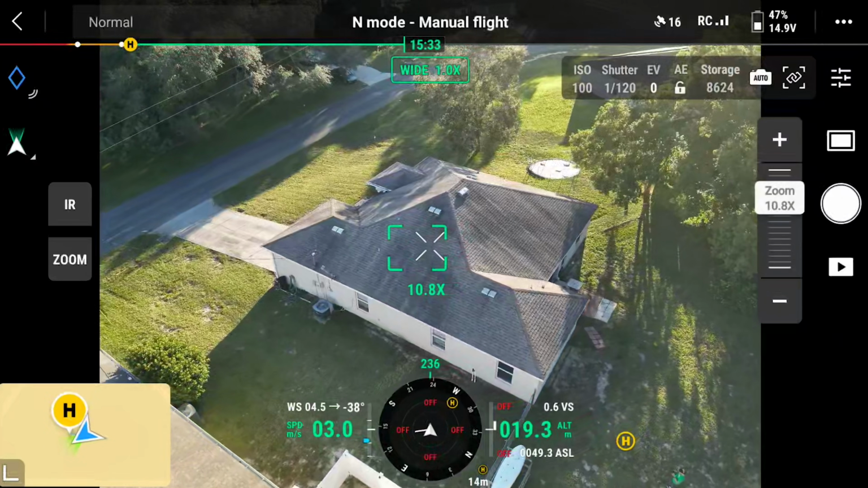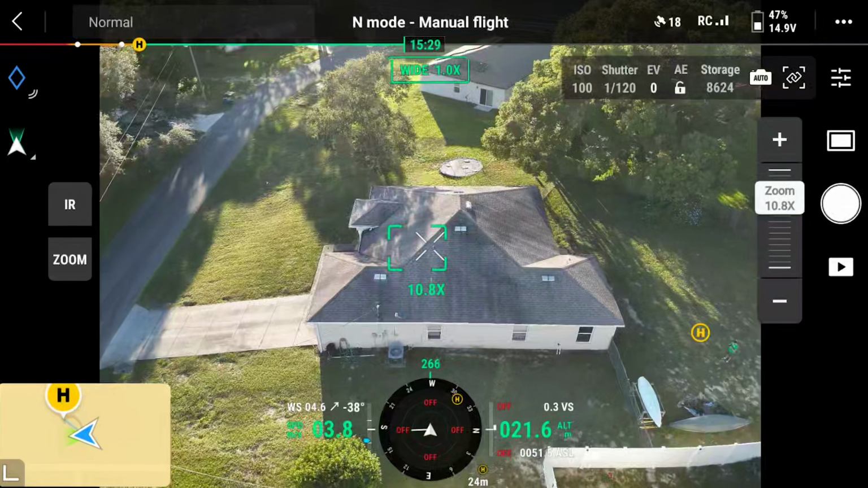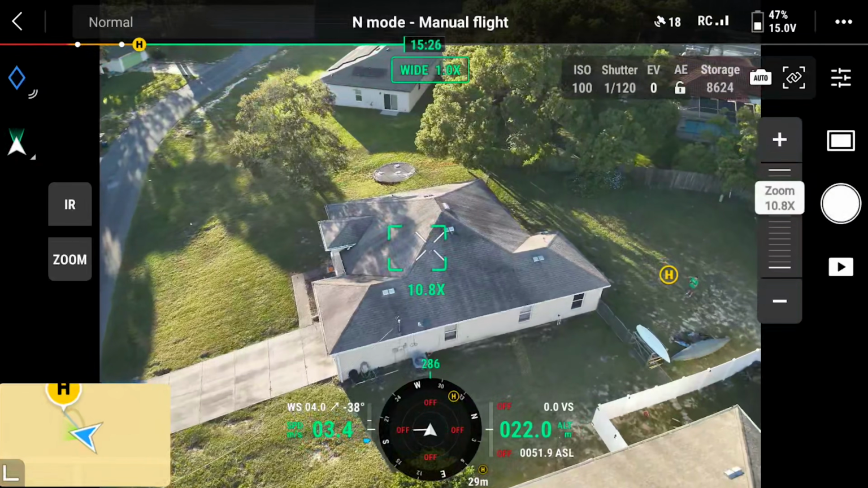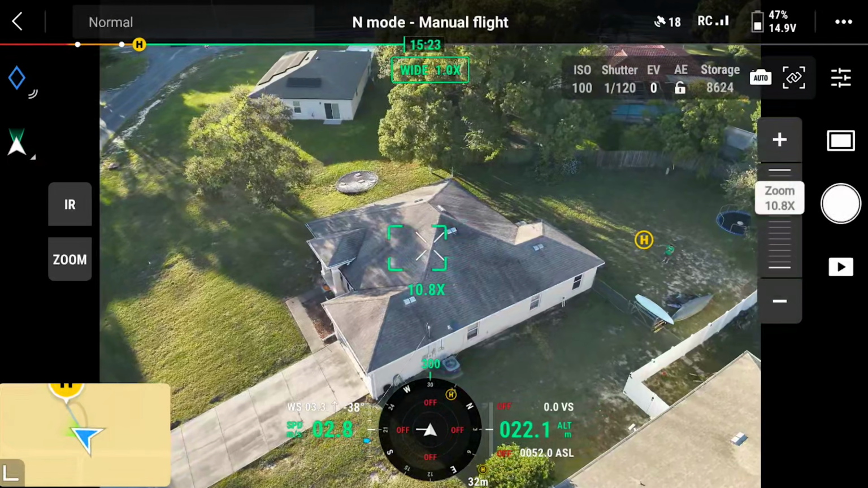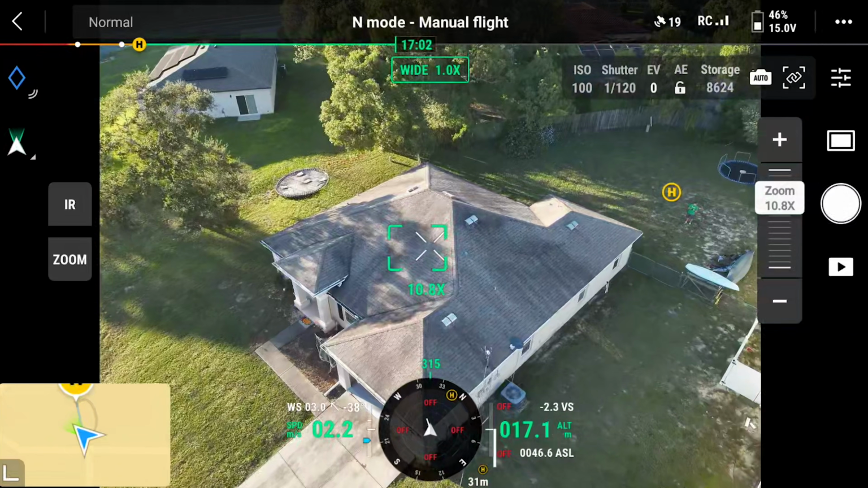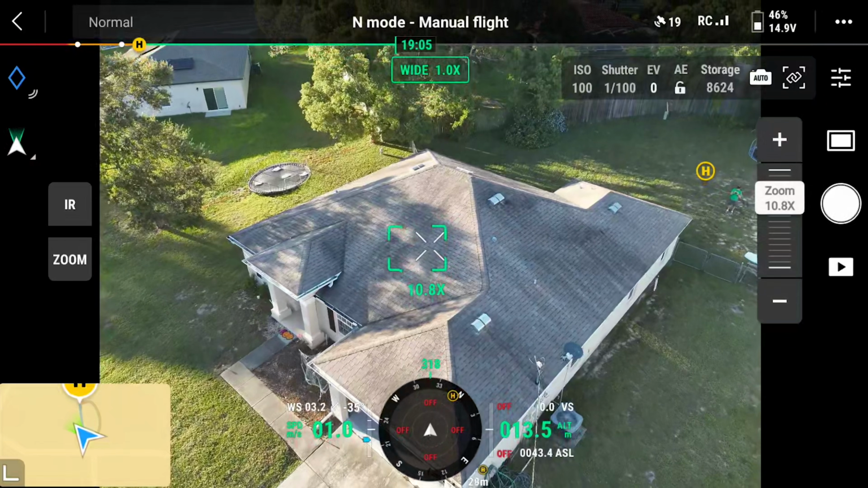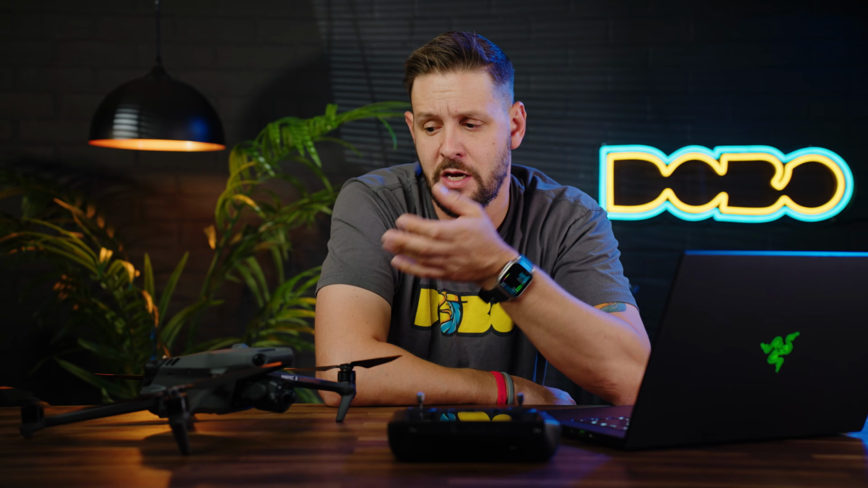Now, the inspection we have here right now is an asphalt shingle roof. This is pretty much one of the more common roofs that you will see in residential areas. Now, this particular roof is probably about 15 to 16 years old, depending on the finalization date of this build. This home was built in 2006, and that sort of corresponds with the time frame that they suggest for a roof's life expectancy here in Florida.